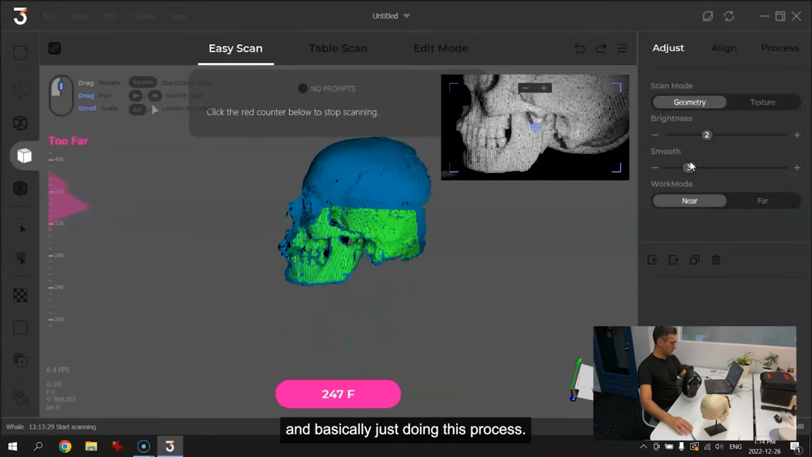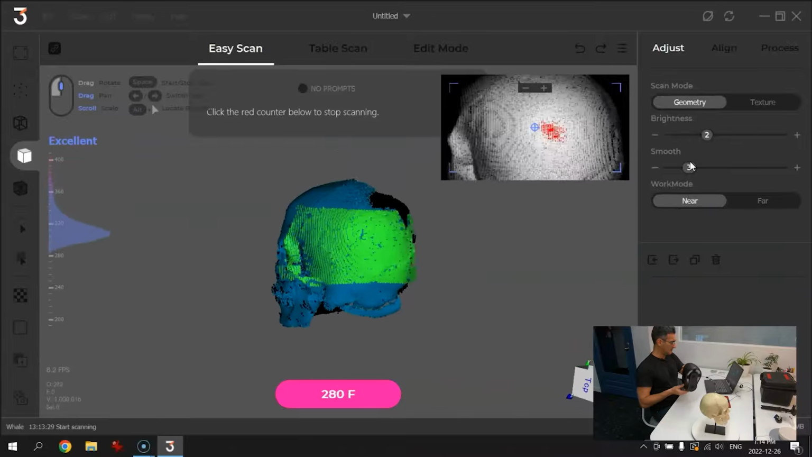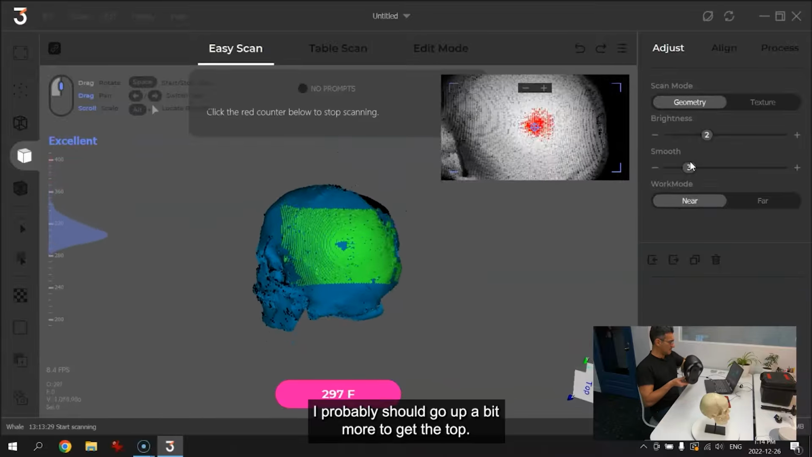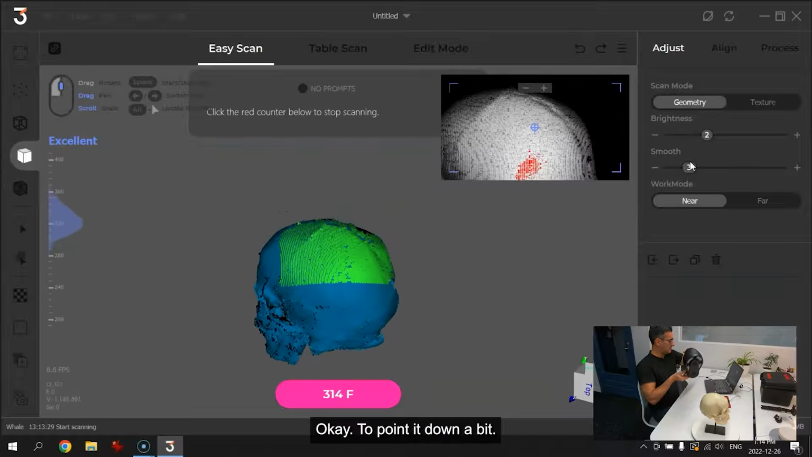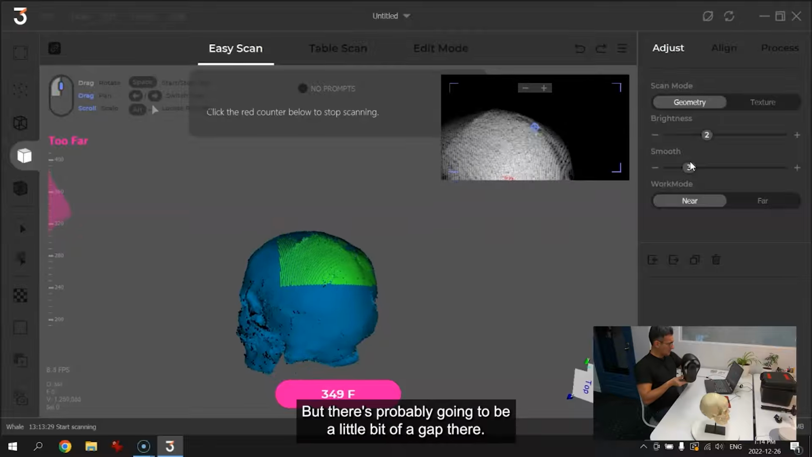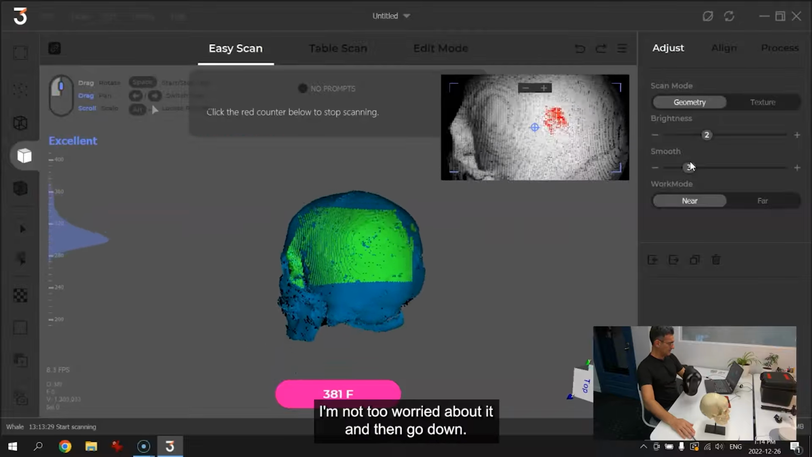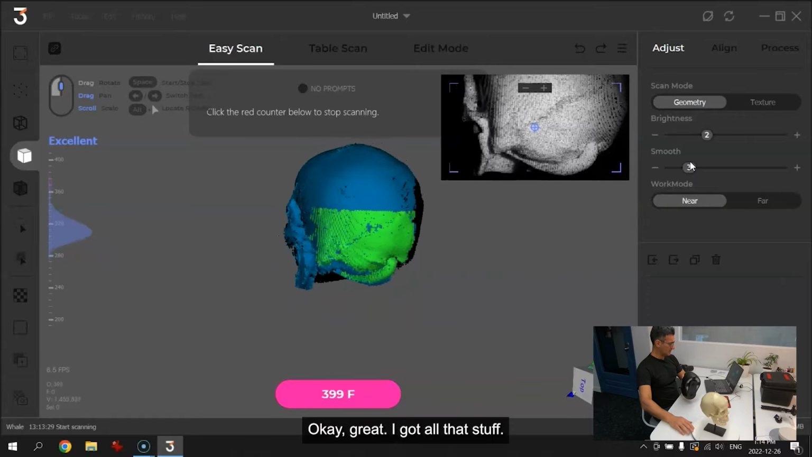And basically just doing this process. So I am not going to be getting the bottom of this. I probably should go up a bit more to get the top. Okay, point it down a bit. That may help it a bit. Okay, but there's probably going to be a little bit of a gap there. That's fine. I'm not too worried about it. And then go down. Okay, great. I got all that stuff.